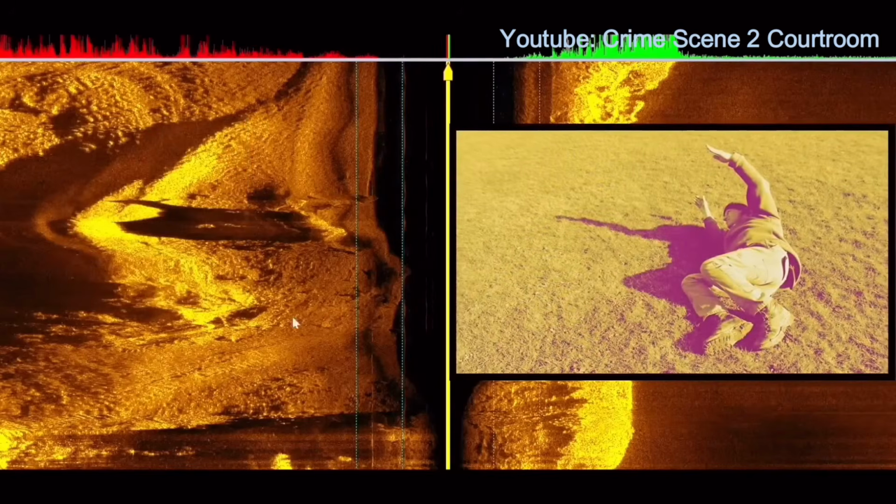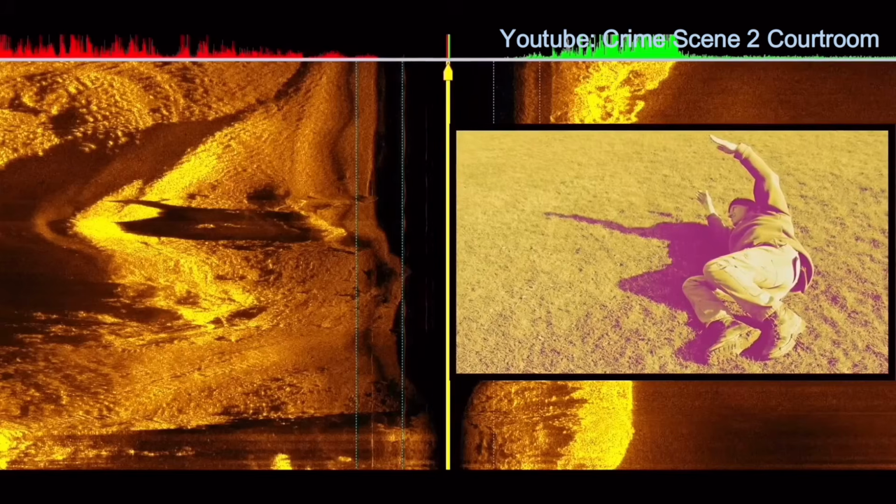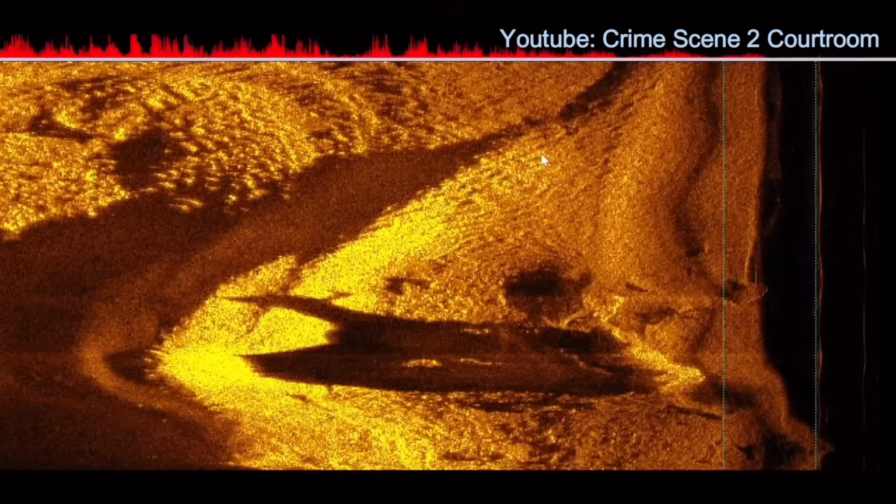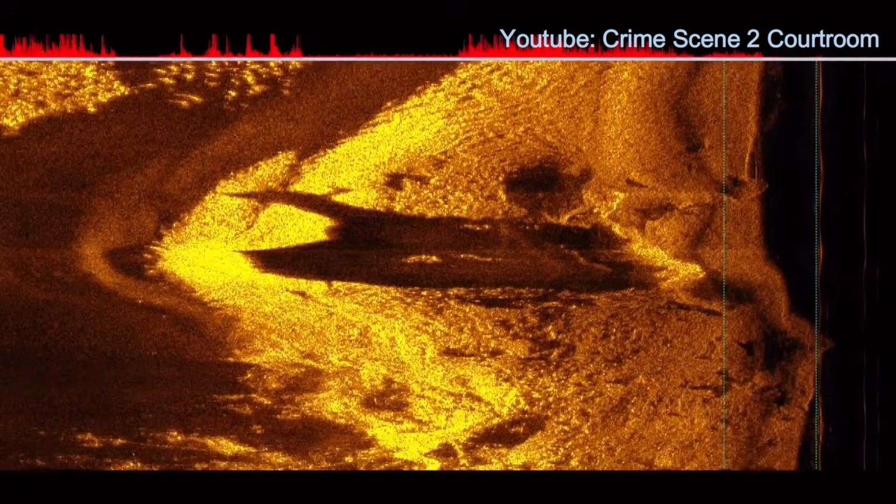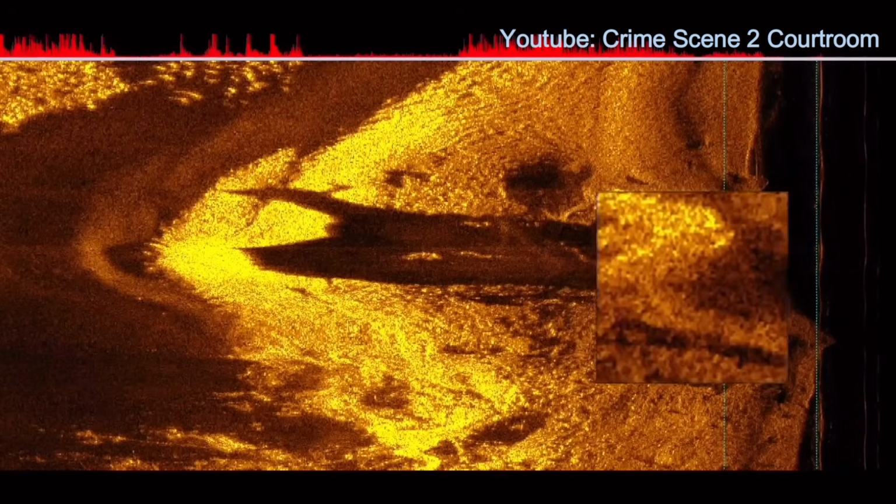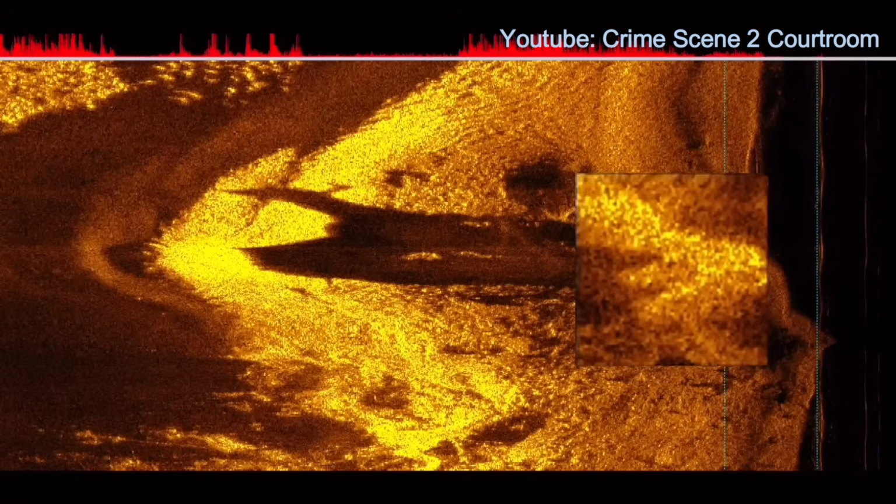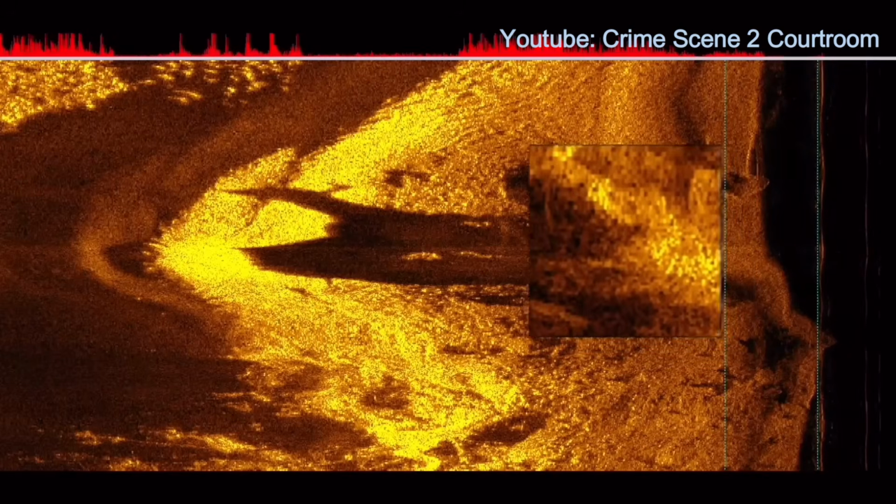To make it even better, just to give you an idea, I'm going to remove the starboard side channel. I'm going to go onto the port side. I'm going to wind it back slightly, get it center screen. And now we can do that again. We can actually put the magnifier over. There you go. You can see the bottom, bent knees, running up the back, up to the head.